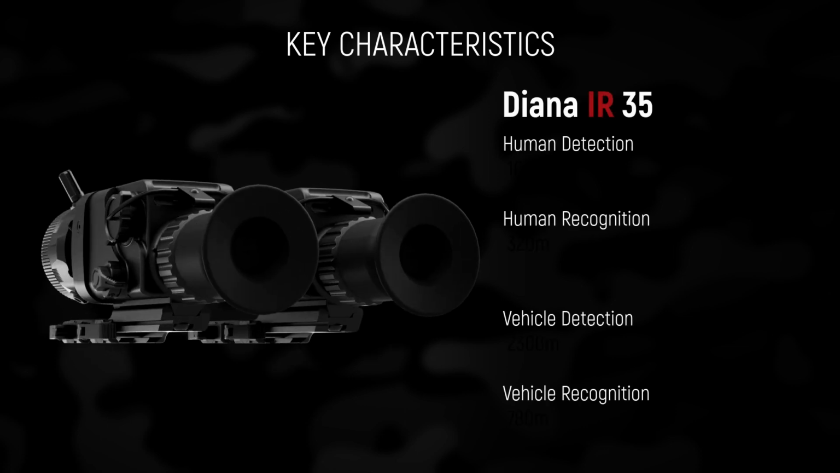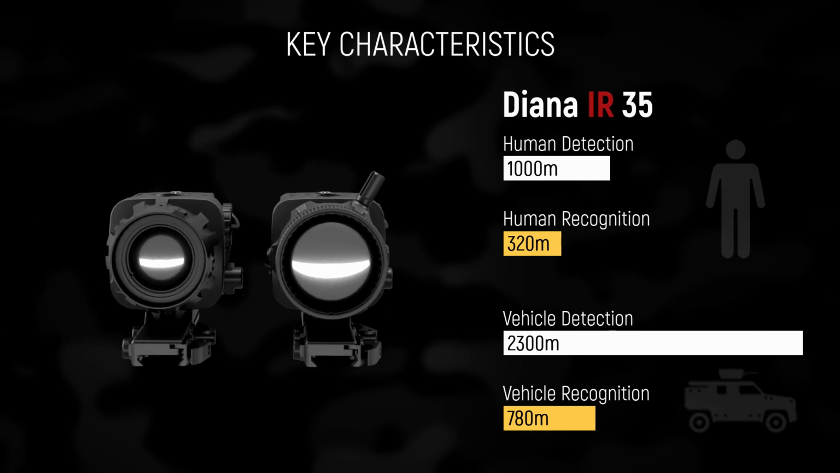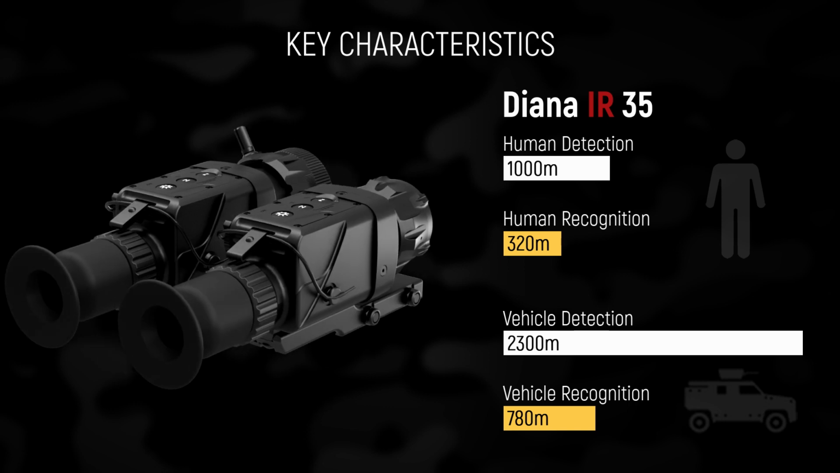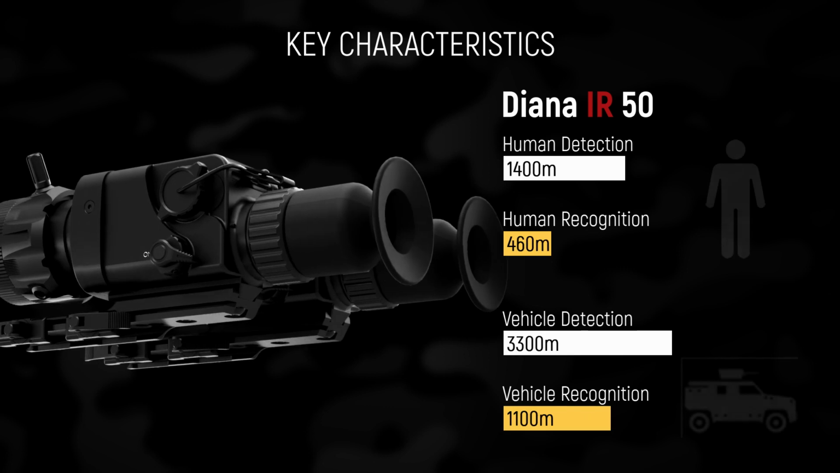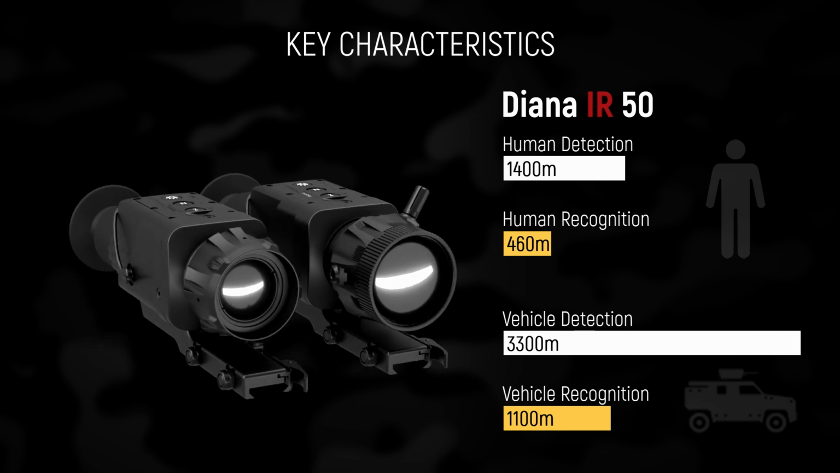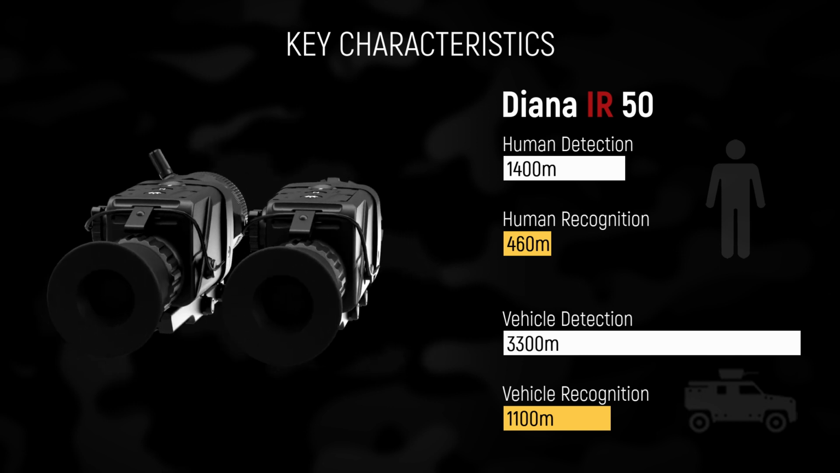The DIANA IR 35 has the capability to detect humans at more than 1,000 meters. Human recognition is more than 320 meters. Vehicle detection is more than 2,300 meters, and vehicle recognition is more than 780 meters. The DIANA IR 50 has the following capabilities: it can detect humans at more than 1,400 meters, it can recognize humans at more than 460 meters, it can detect vehicles at more than 3,300 meters, and it can recognize vehicles at more than 1,100 meters.